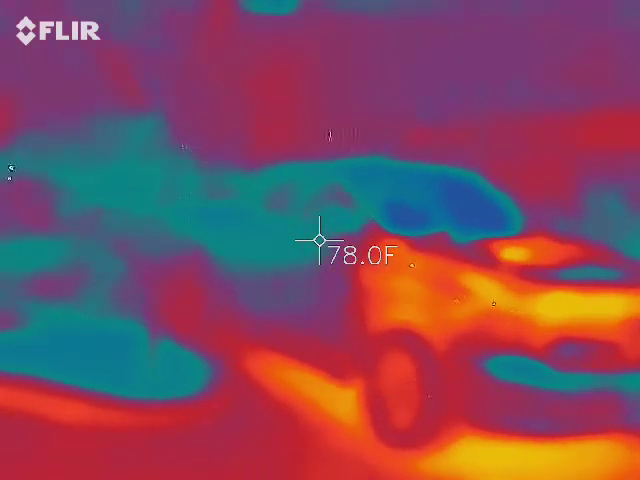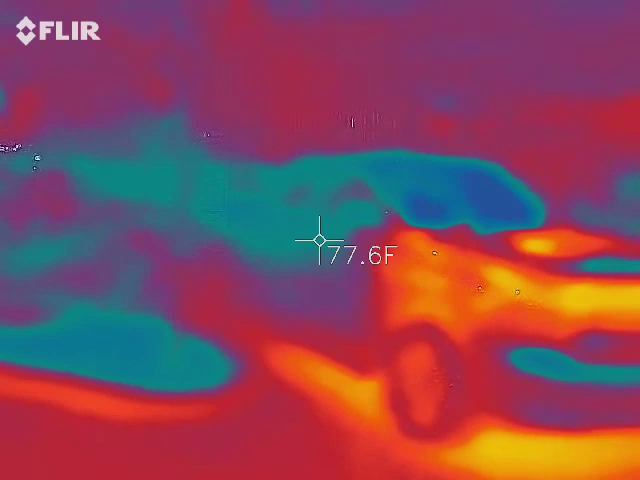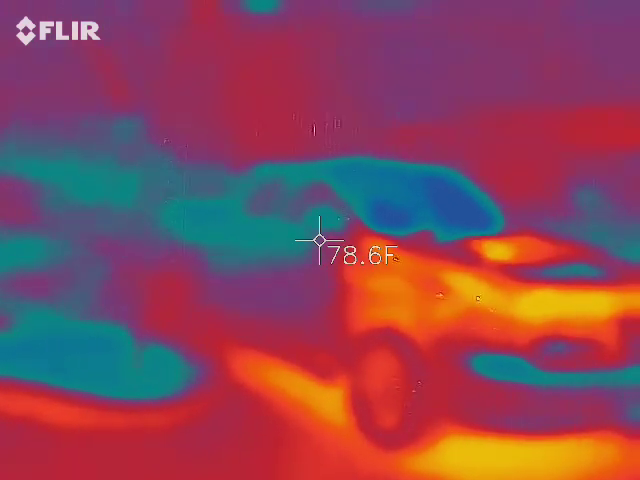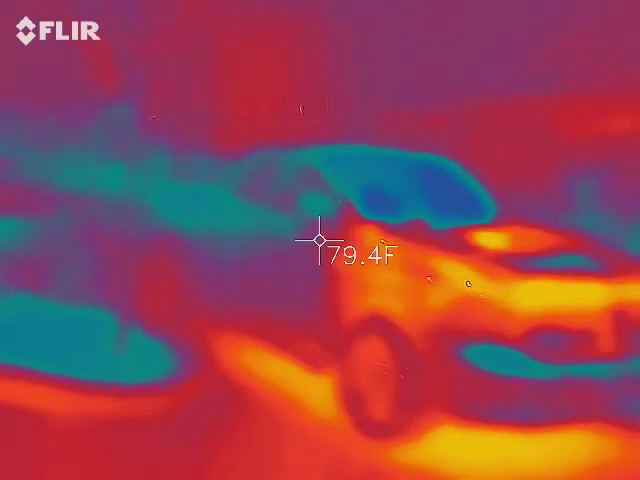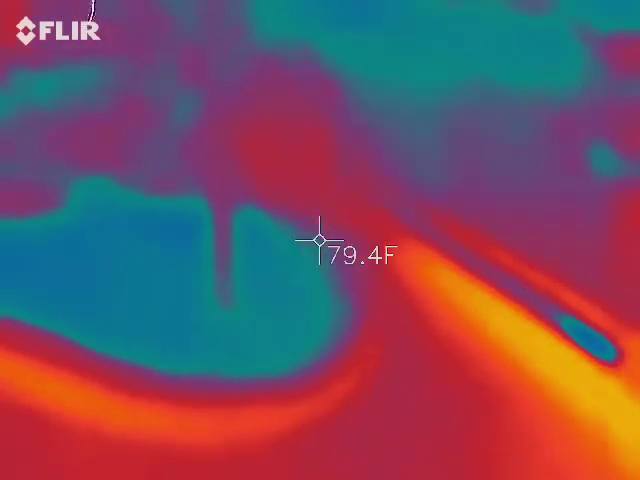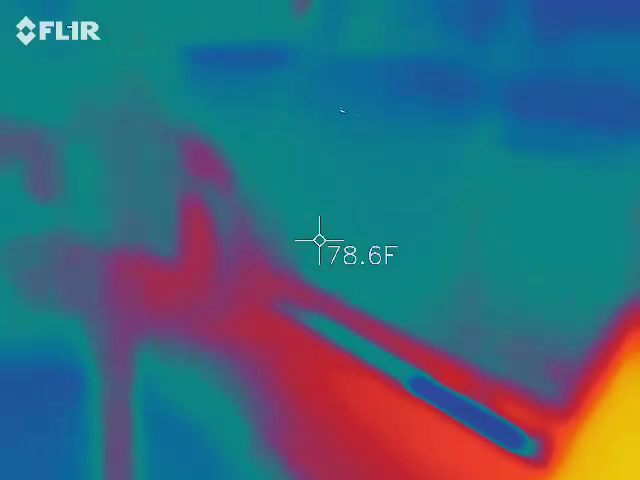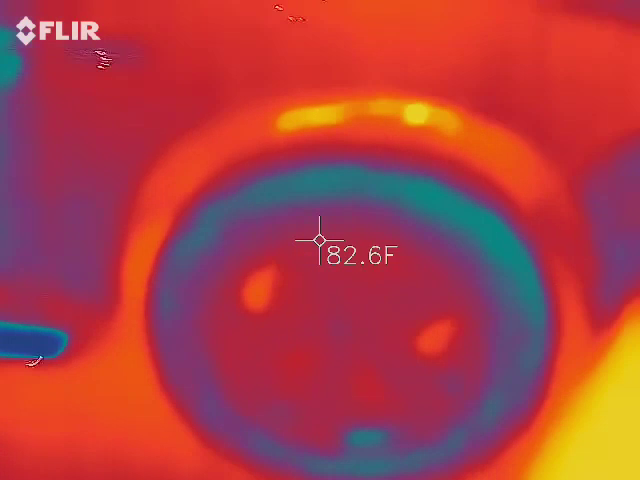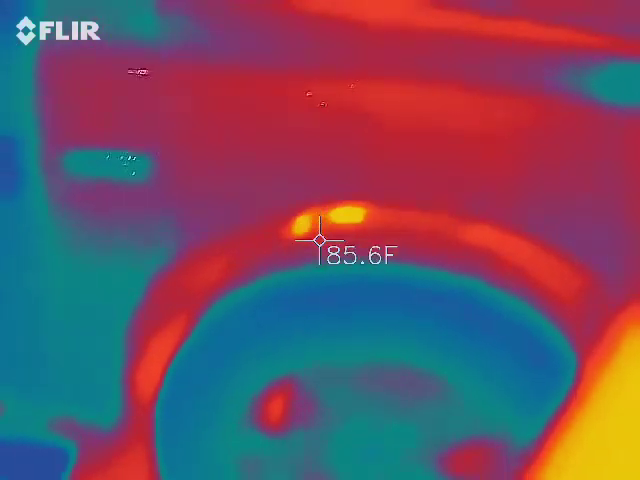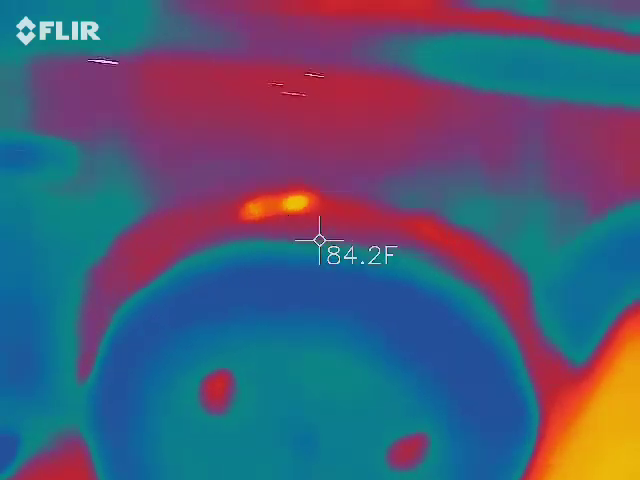Shoot the car window at the top. The mirror. 78 degrees. We're exactly the same. Or 74, sorry, 74. I was looking at yours. I gotta be careful not to put this in the window. Oh, the lights just went out. That's crazy.